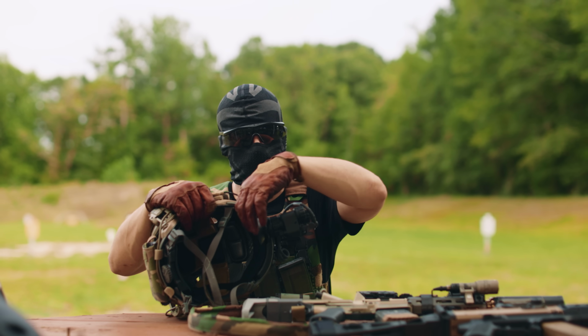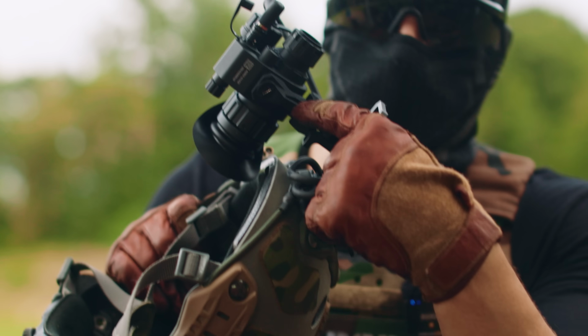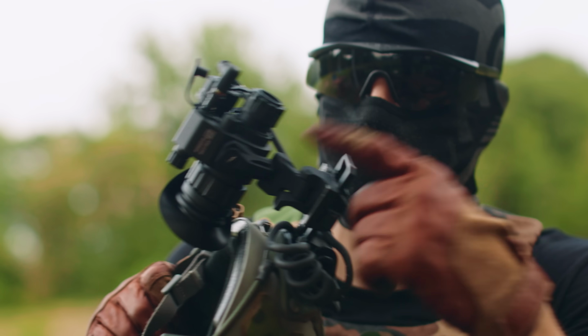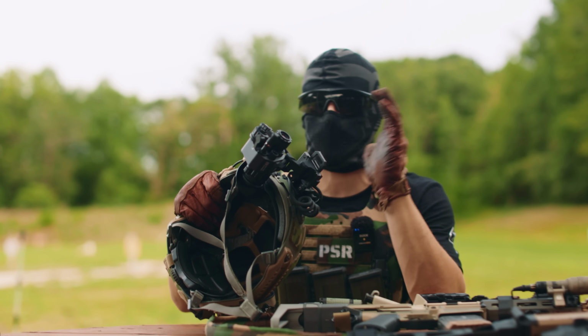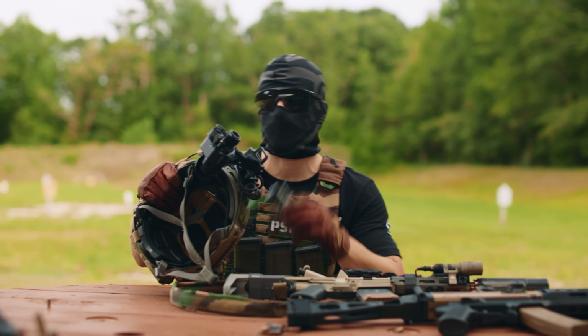It comes with this eye cup. This thread here is standardized to be used with PVS14 mounting solutions. Far less bulky than any other digital night vision unit I've seen. It's extremely compact. Definitely gives it an advantage over the PVS14.